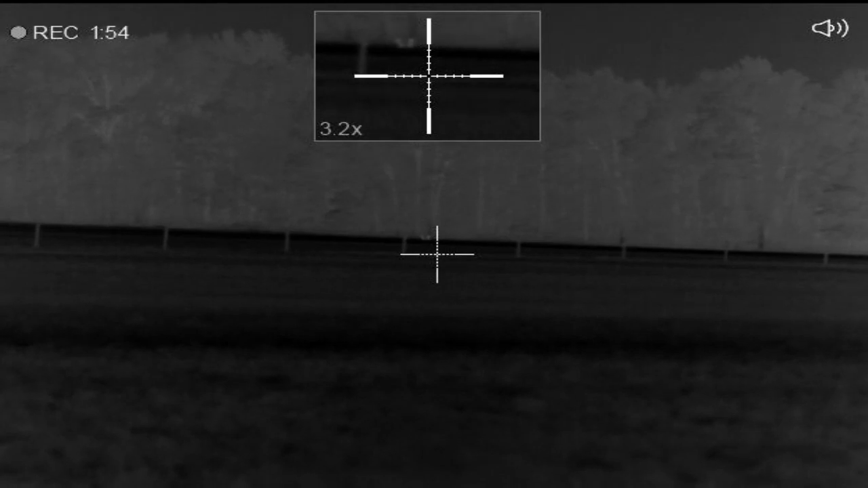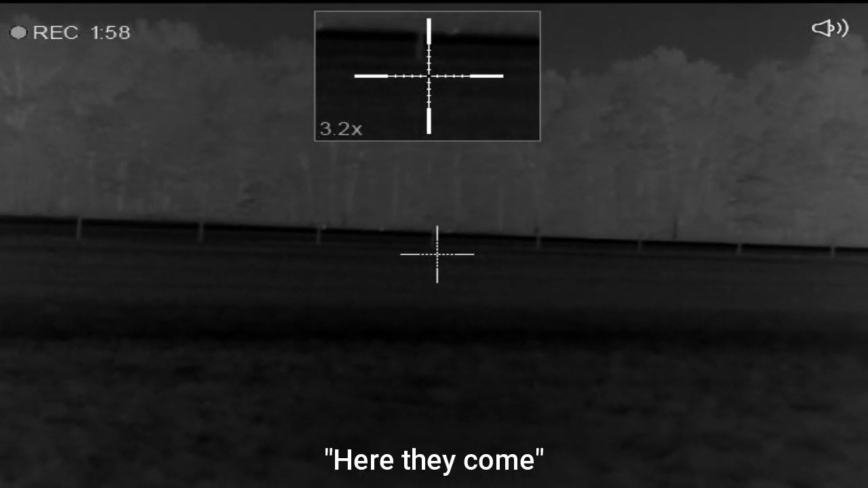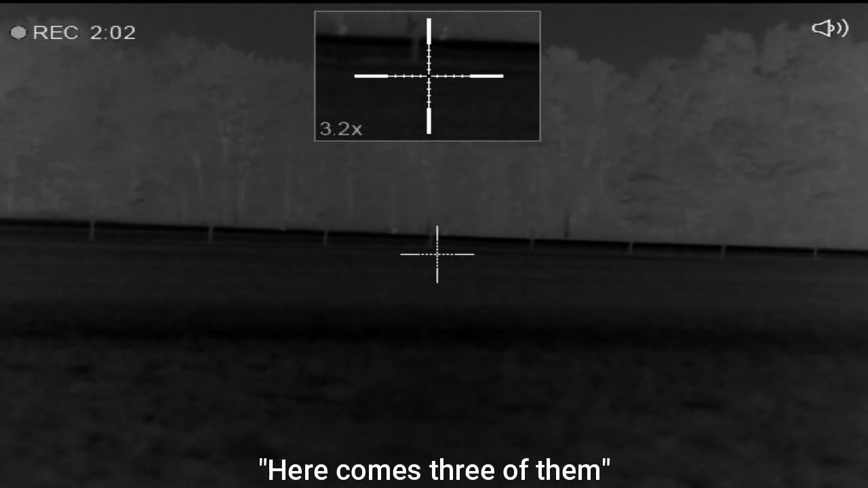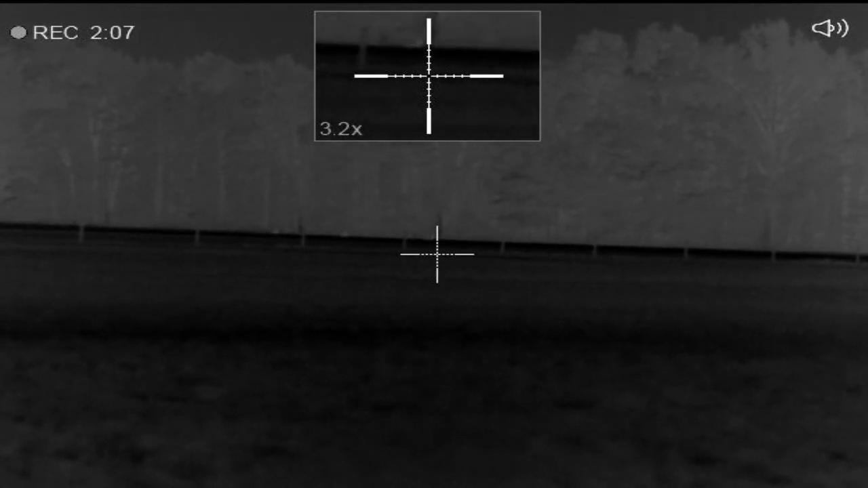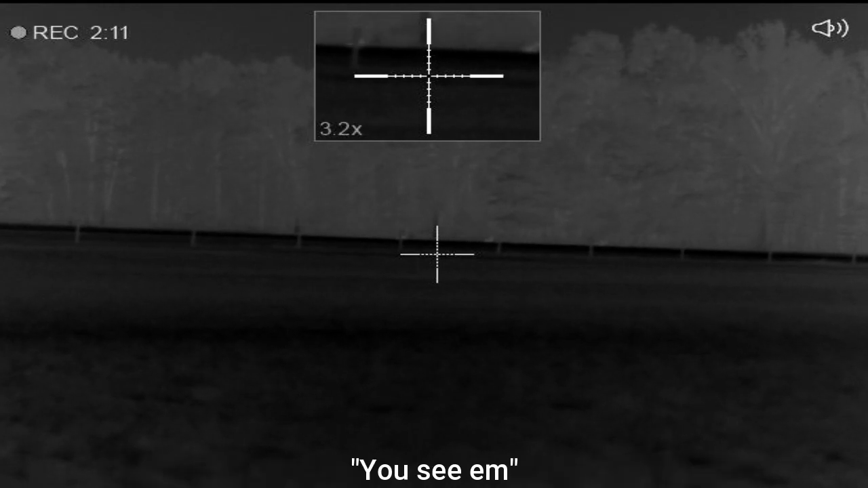Here they come. Here comes 2 of them. Here comes 3 of them. They're coming, Jamie. All 3 of them on a dead run. You see them?